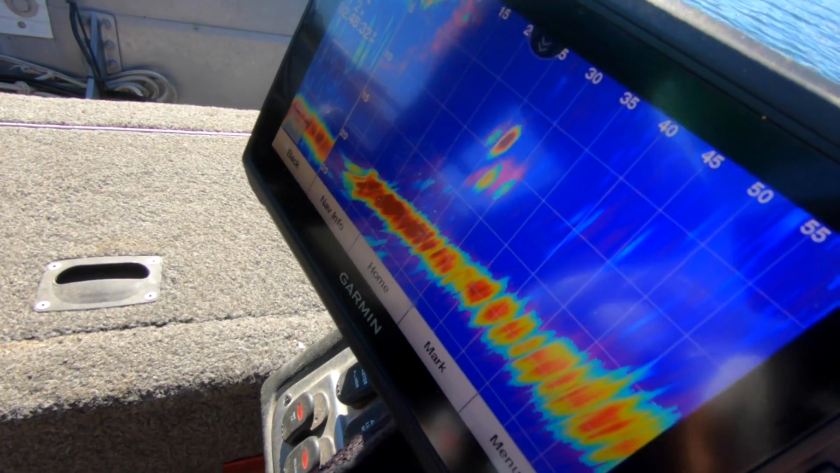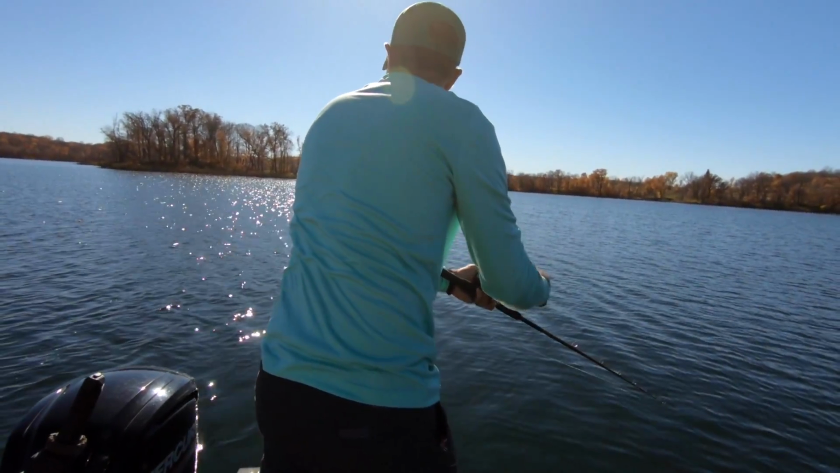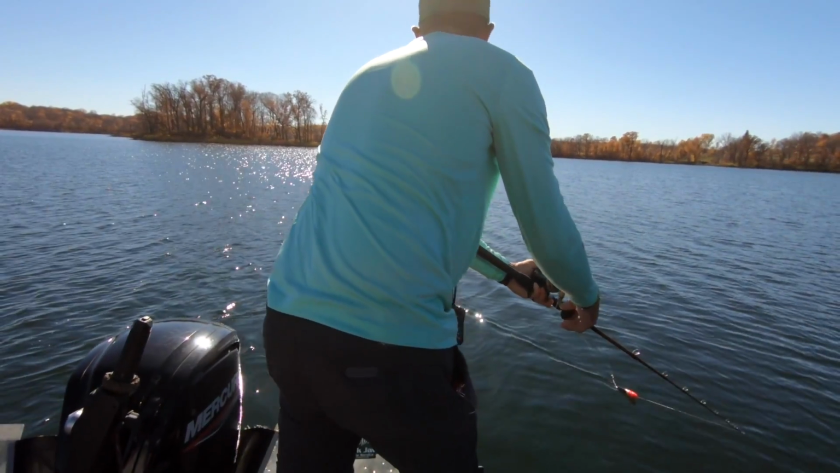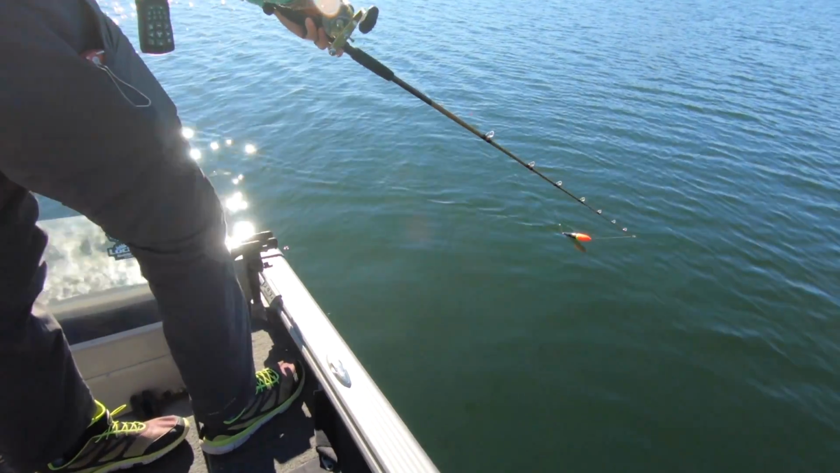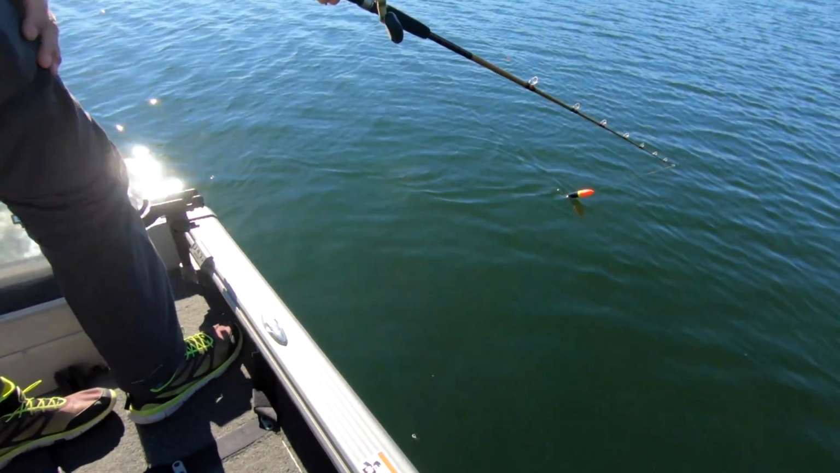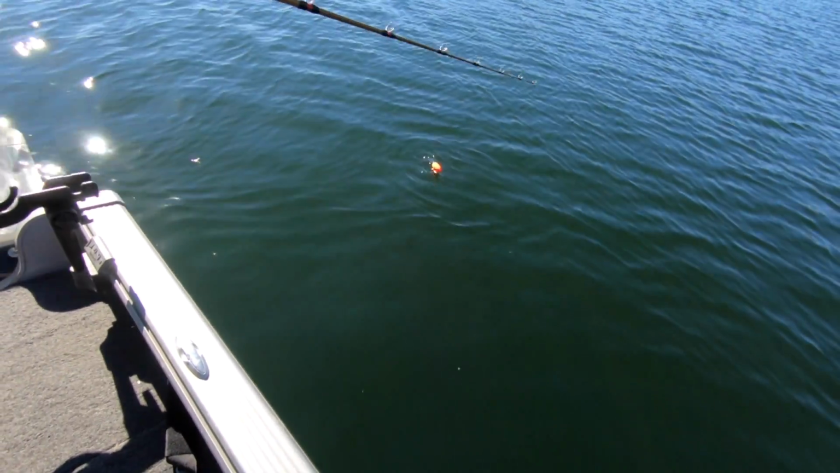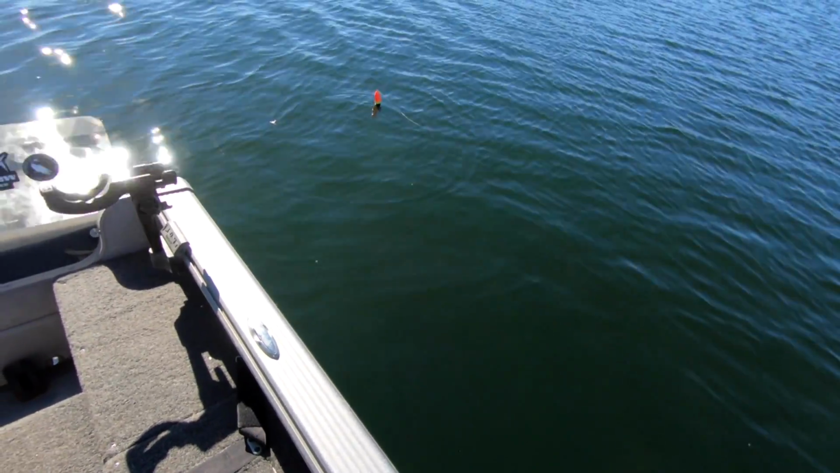Let's kill it first. Let's see if I can get him to come up to the boat. I wonder if he will. This will be cool if the muskie does come up to the boat. The muskie's moving fast. Muskie was moving fast there. Oh yeah, big fish. Where? Right on the sucker. Did you just see him? Yep. I want to see that muskie.